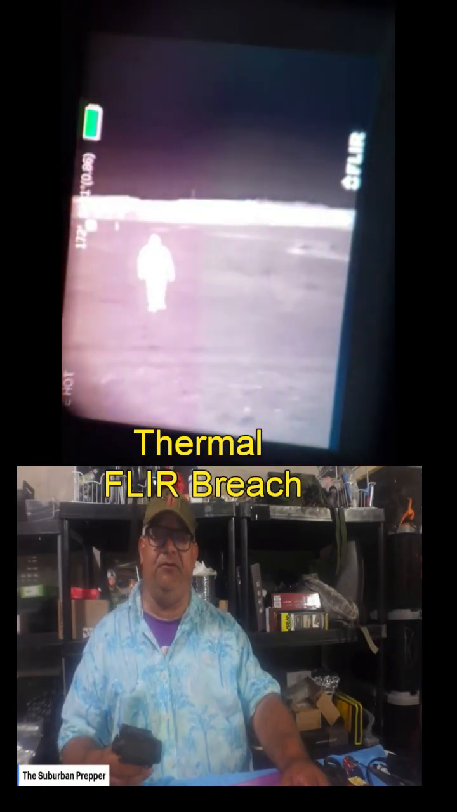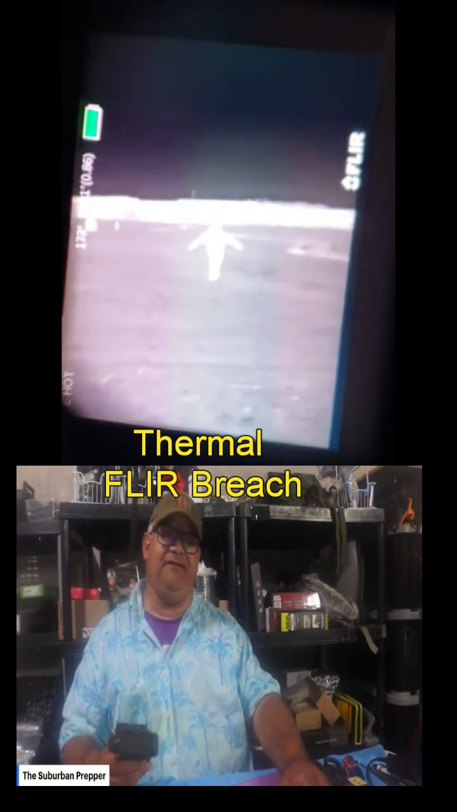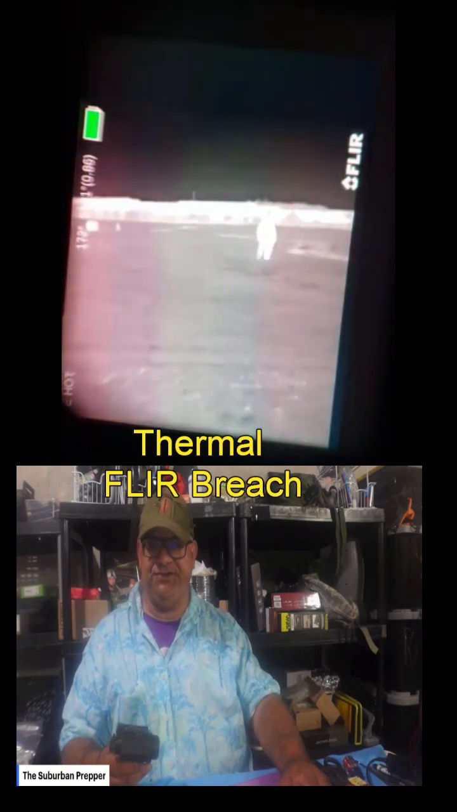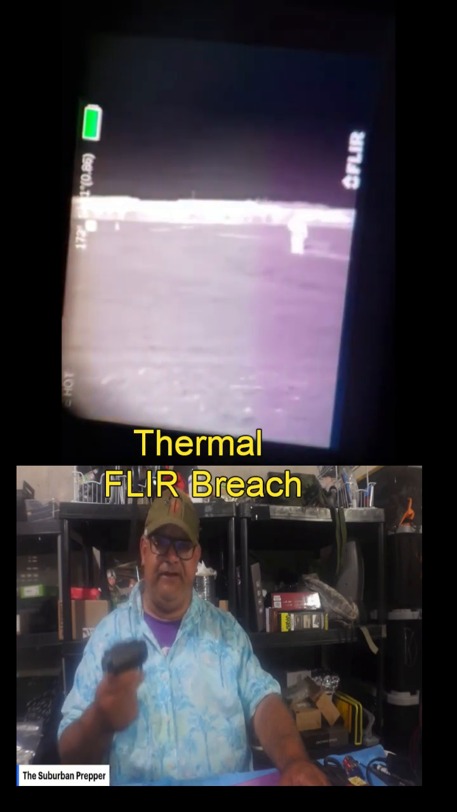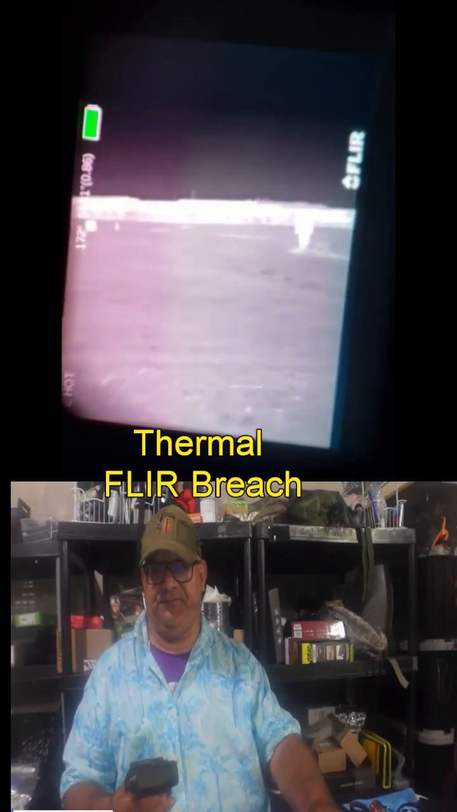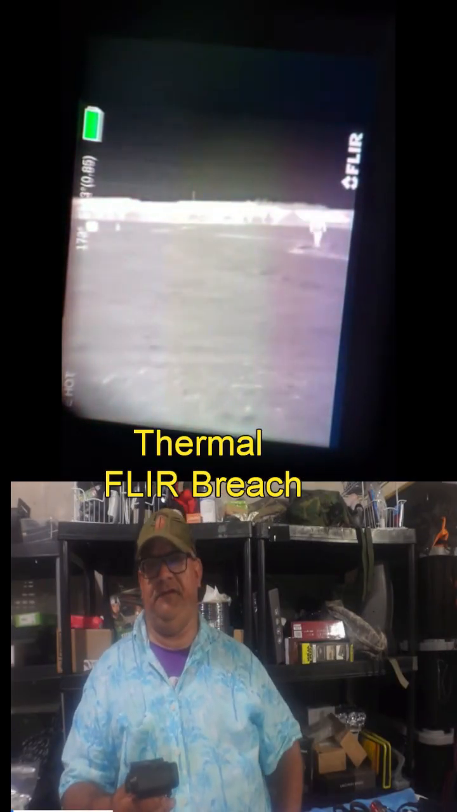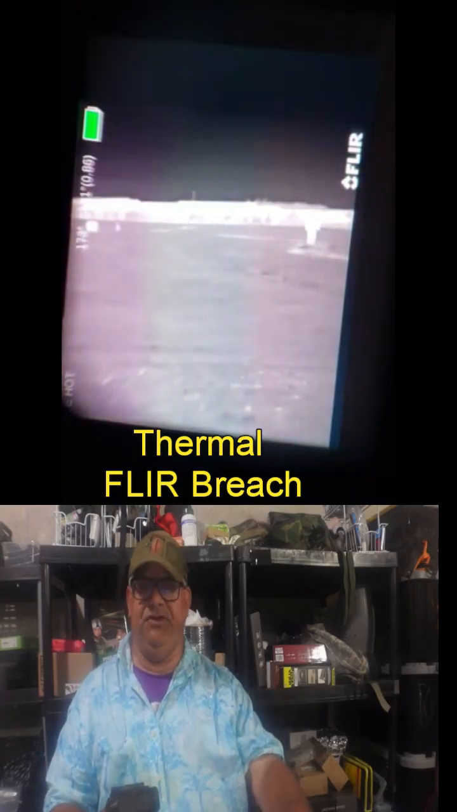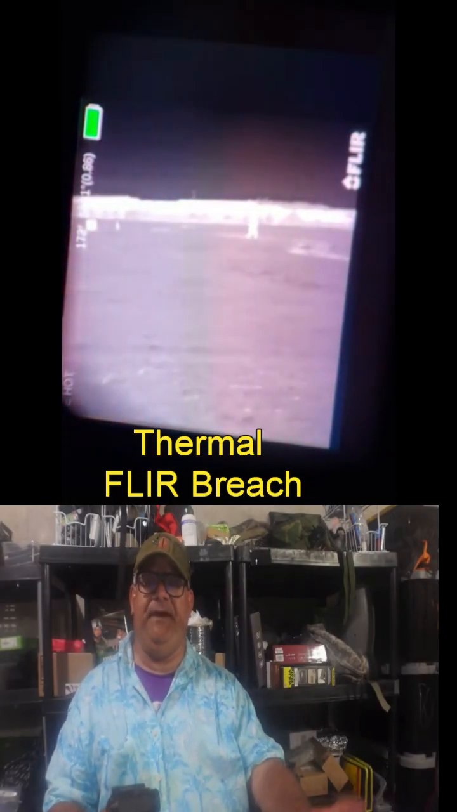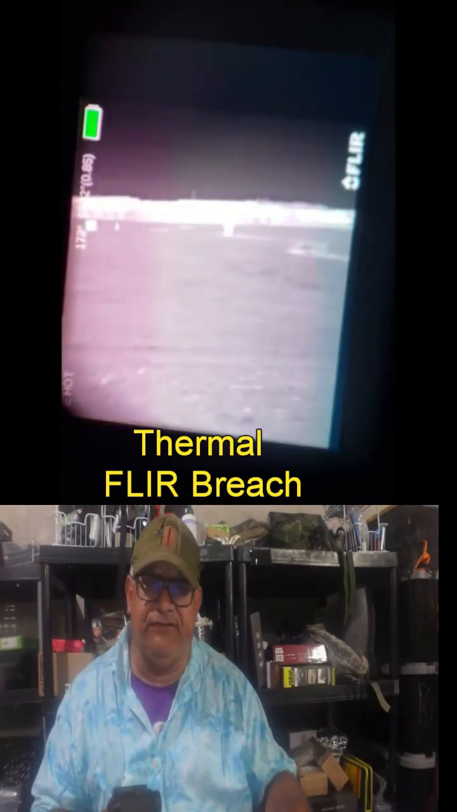You can see through smoke, fog, or other obstacles. You can't see thermal through a wall, folks, okay? And it gives you a tactical edge. So this device is from the early 2000s, the one that I have in my hand presently. The TAC operates by using thermal radiation heat emitted by you or me, objects or animals. And unlike traditional night vision, which amplifies ambient light, thermal works independent of light sources, making it effective in total darkness.